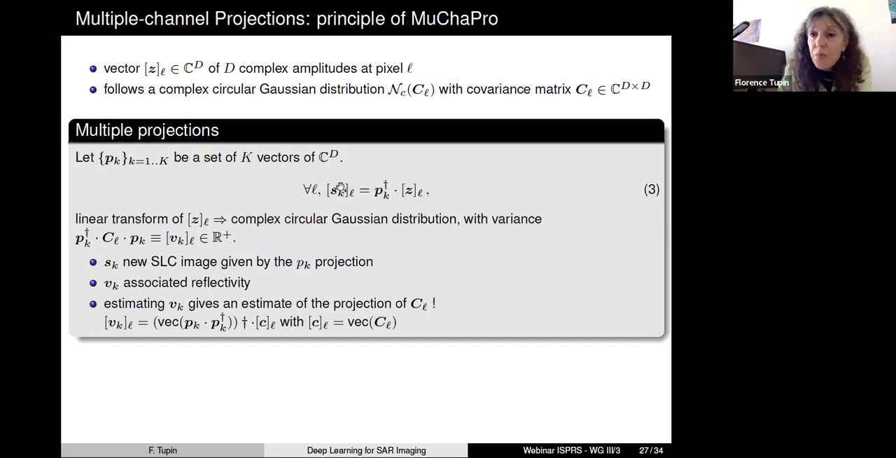So now I have a new complex number for each pixel. And what is important is that the reflectivity that I could estimate for this complex number is linked to the covariance matrix that I'm looking for, thanks to these projection vectors that I have used to create my new image, right? So there is some explicit formula between the reflectivity of this new image and the covariance matrix.